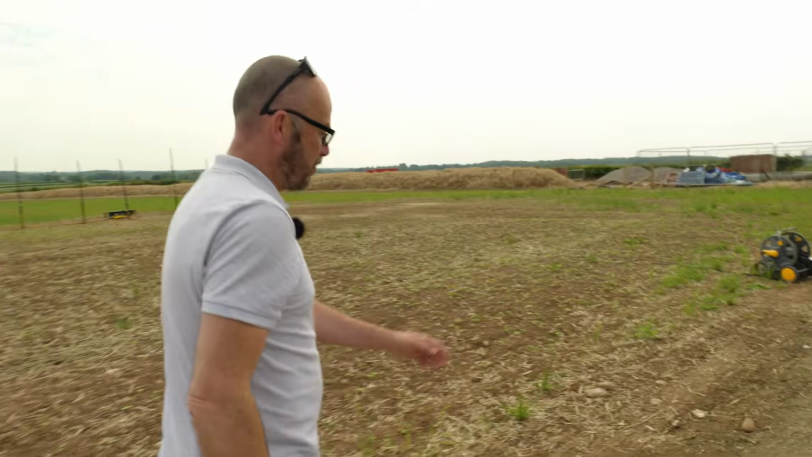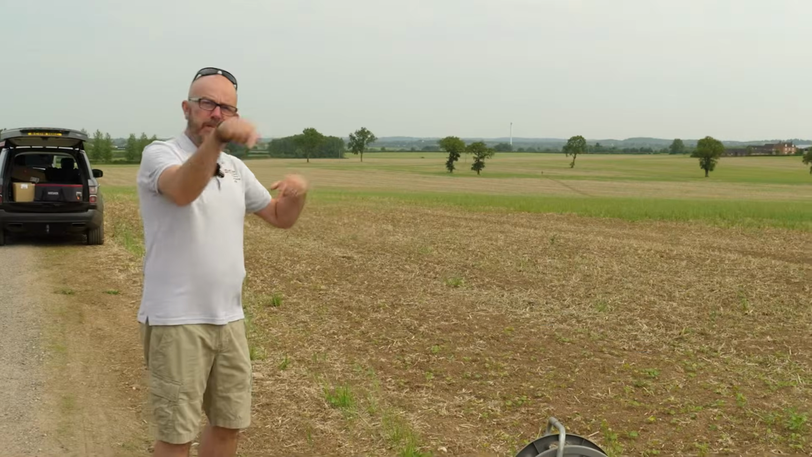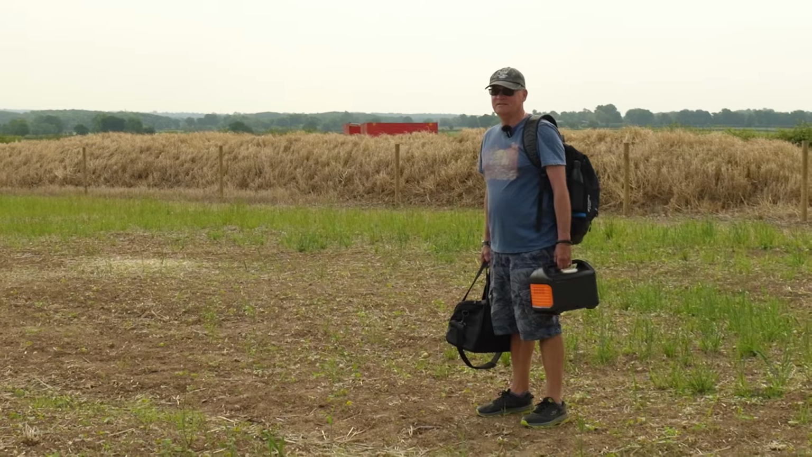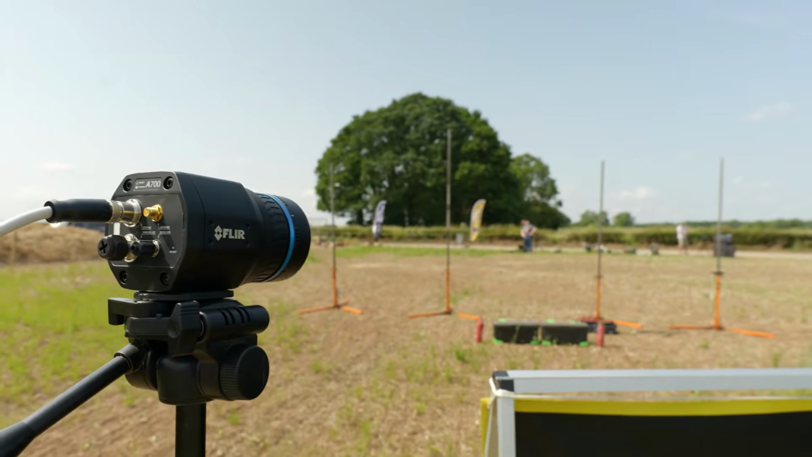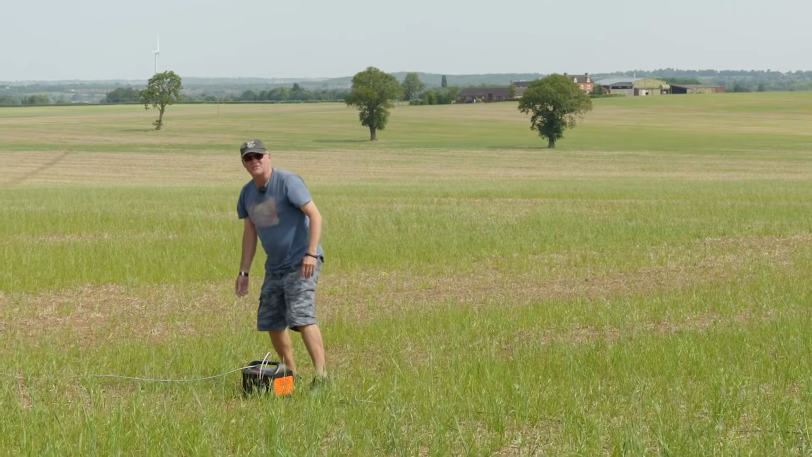Come have a look where they're firing. This is quite cool. I might put mix here, so we can just move everything around. It's all on batteries, so it's all going to be portable. I was just going to see which lens gives me the best view of those 5 poles. We've got to not get shot by rockets. Well, I've heard it's not very nice.